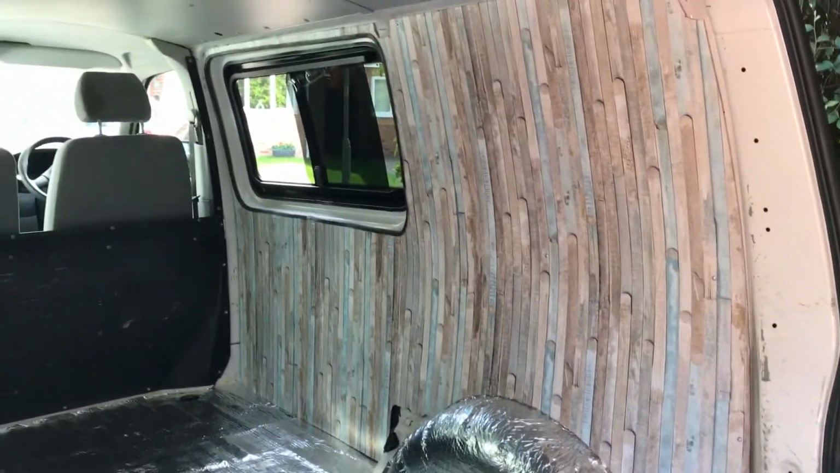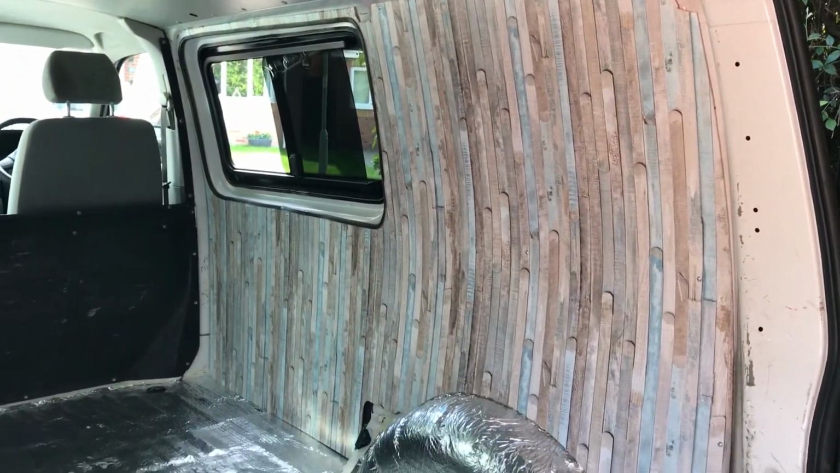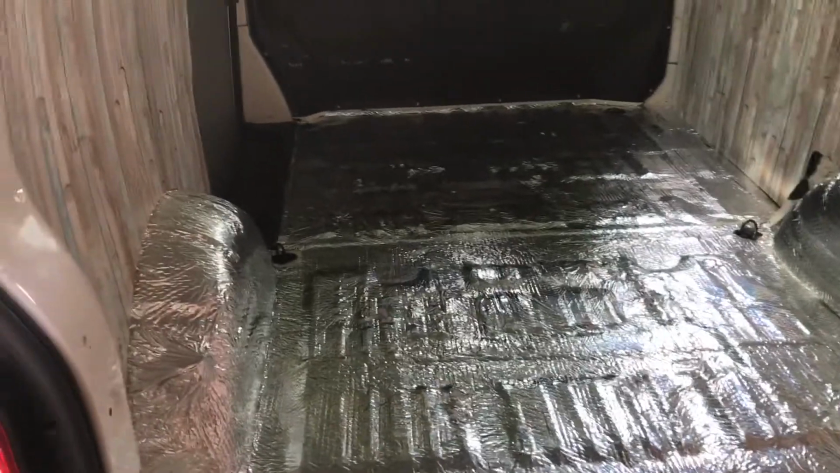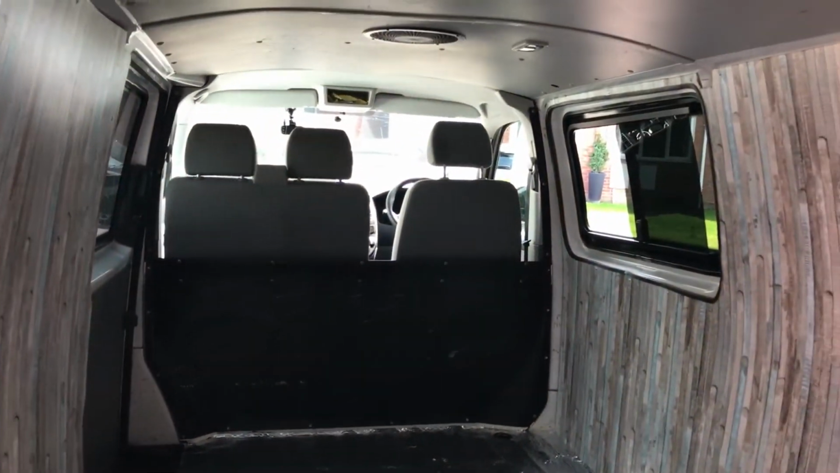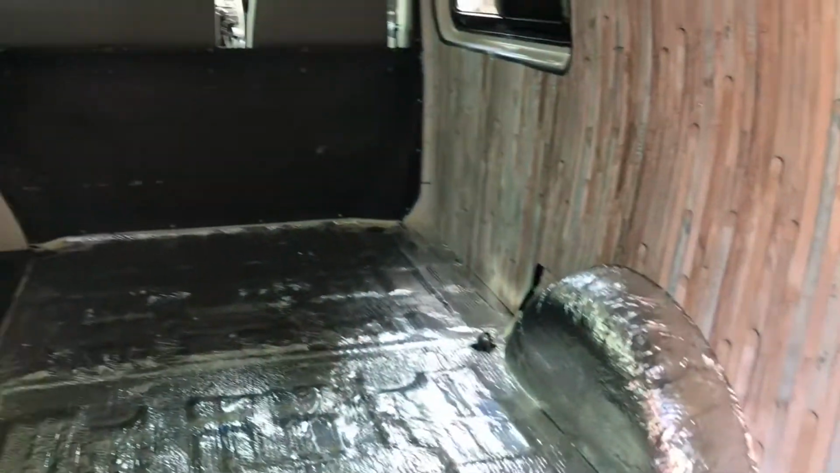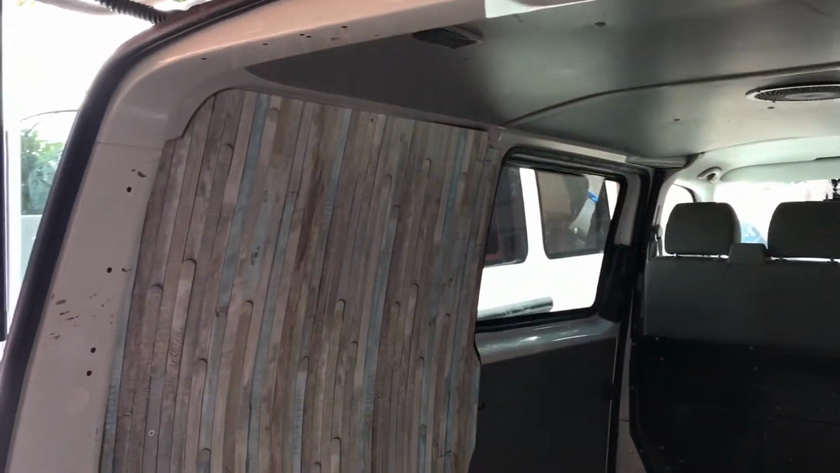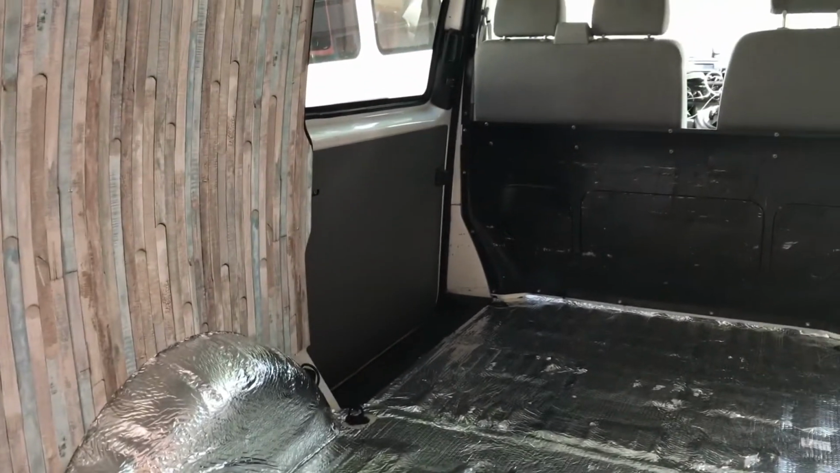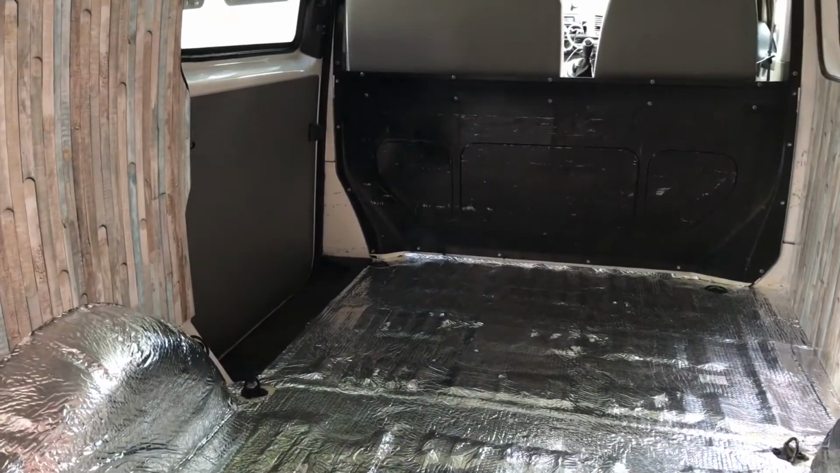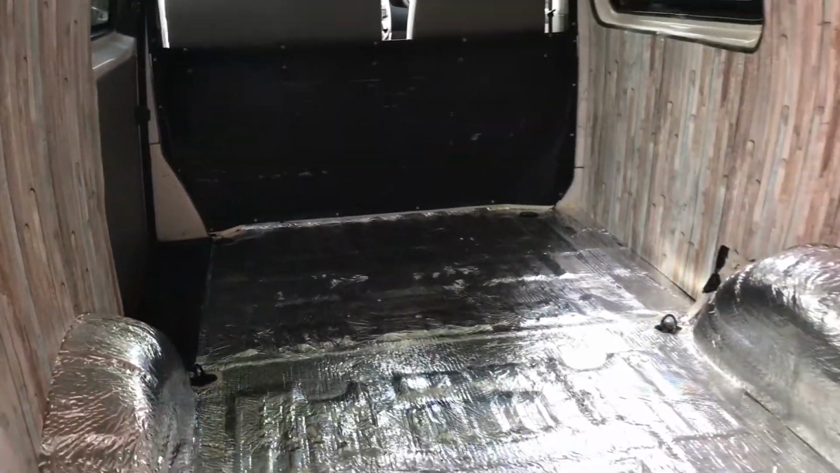Very good. Quite chuffed with that. So once I do all the lining, I'll try the thermal camera again with the heater in there. So it's bound to be a little bit better with that on as well. So very pleased. Still got to do the door one and still got to do the tailgate, but I need to get some more of the vinyl. We've run out again.